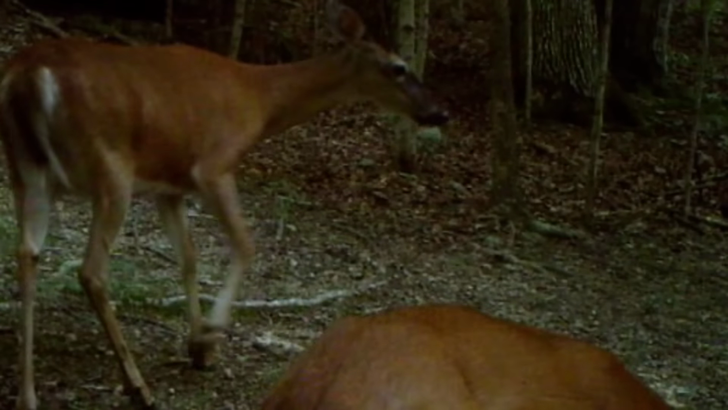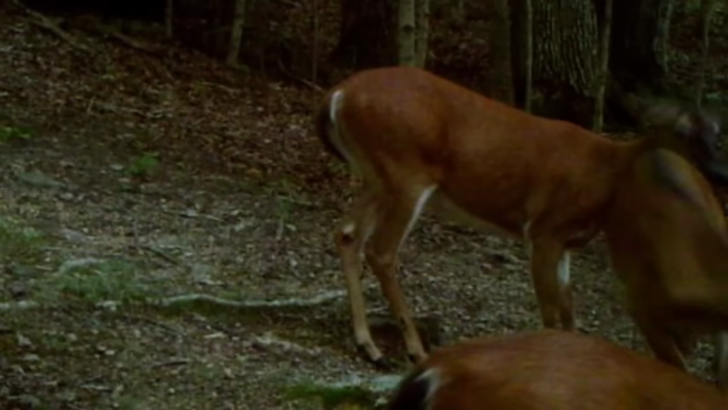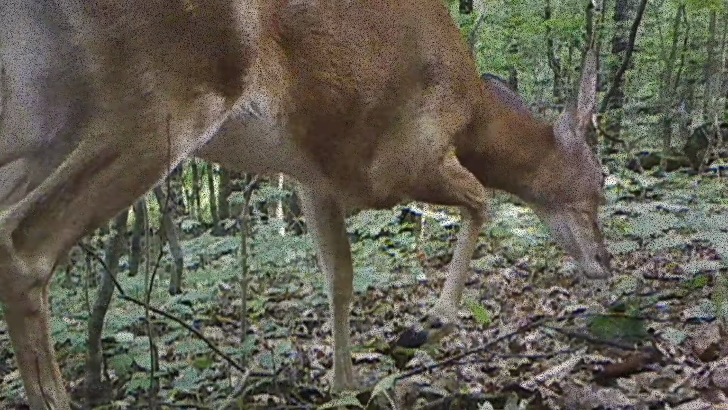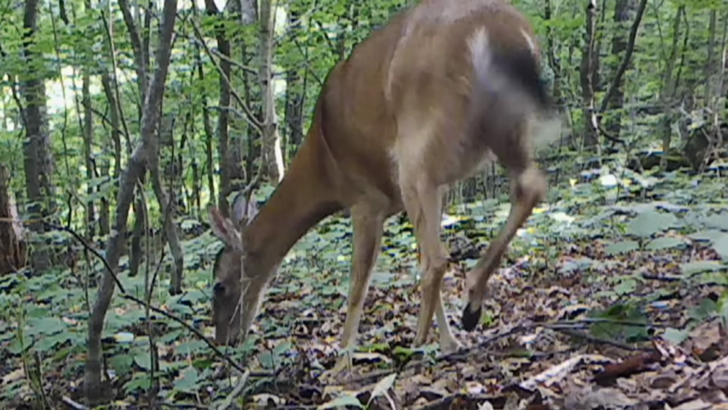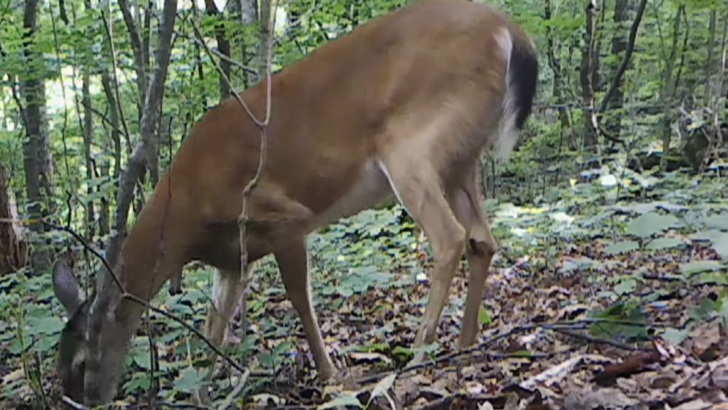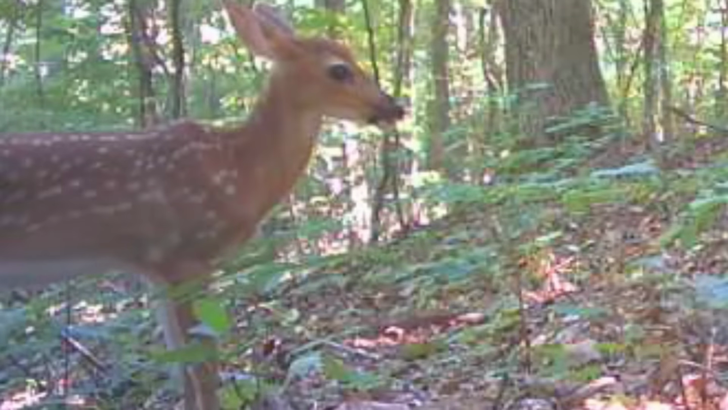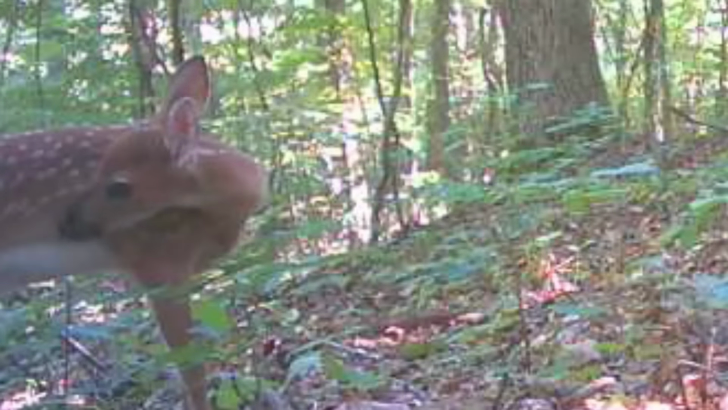And it's a salt block. The does and the bucks together down here, Don. They share. And the deer just browse these woods for these little tasty treats of leaves. And a little fawn. Ain't they precious?